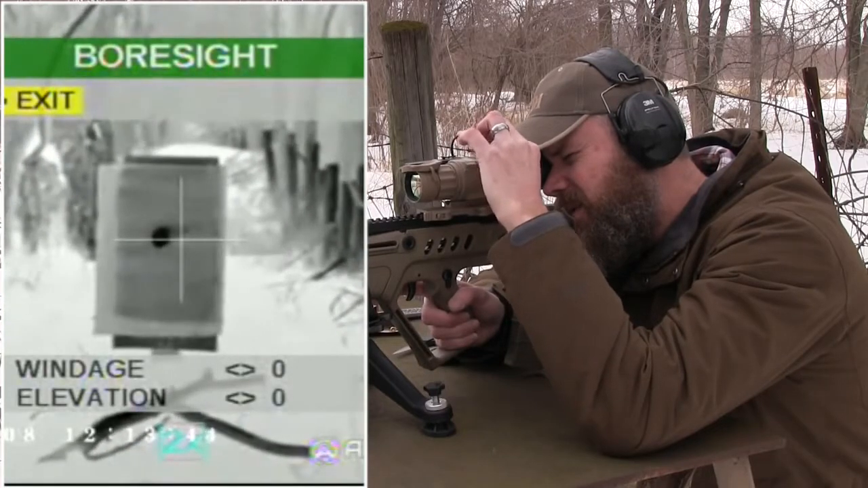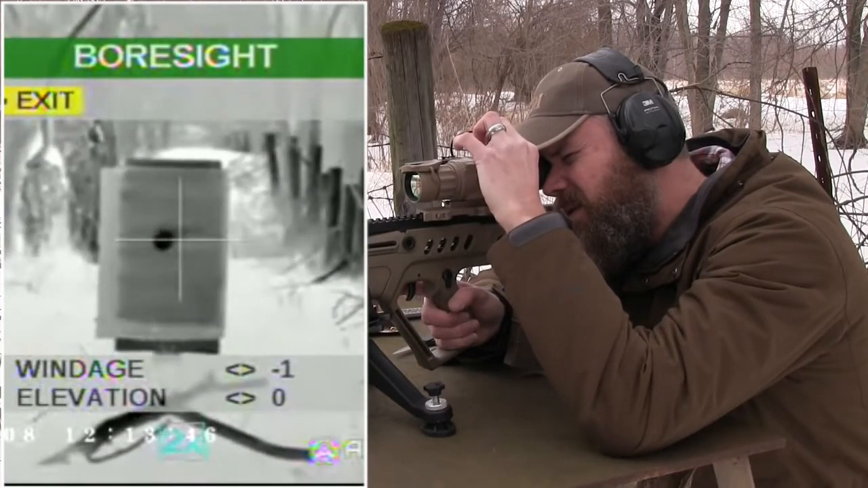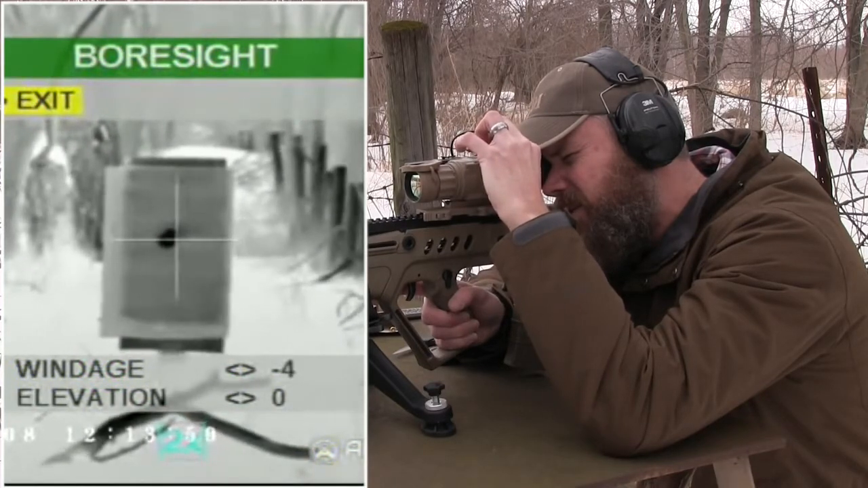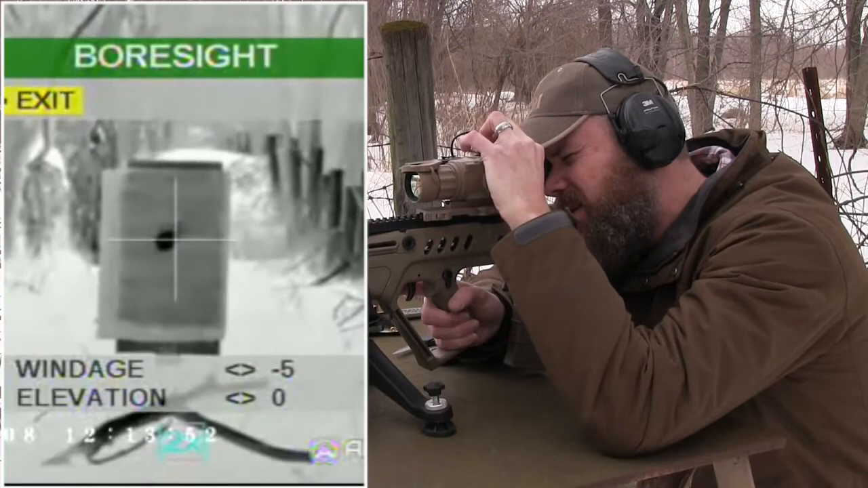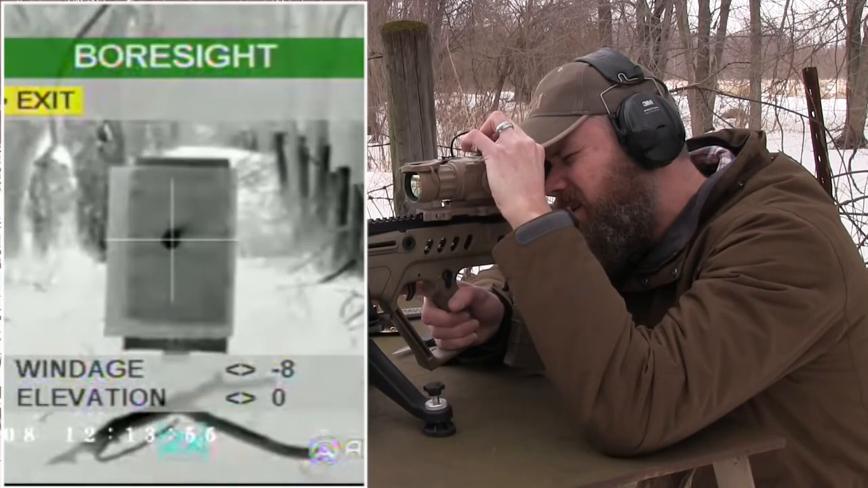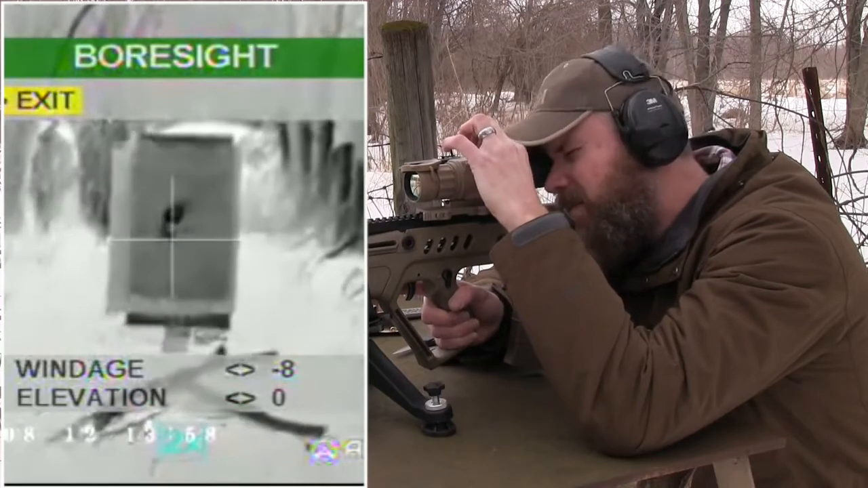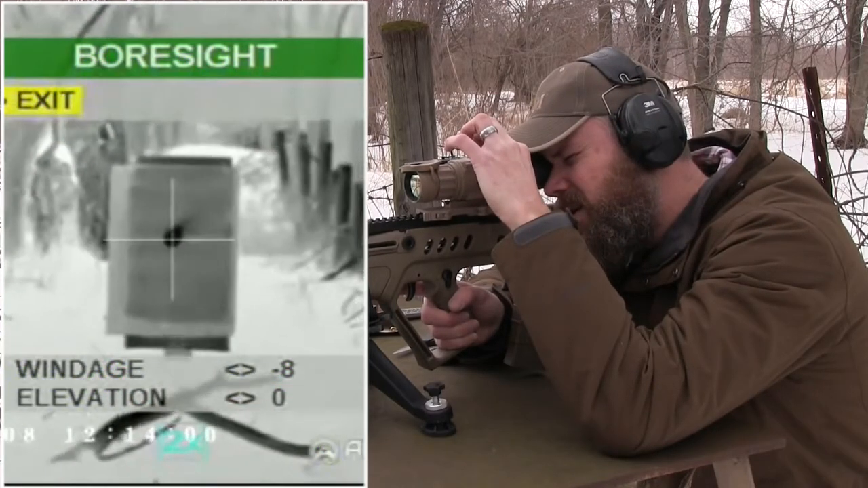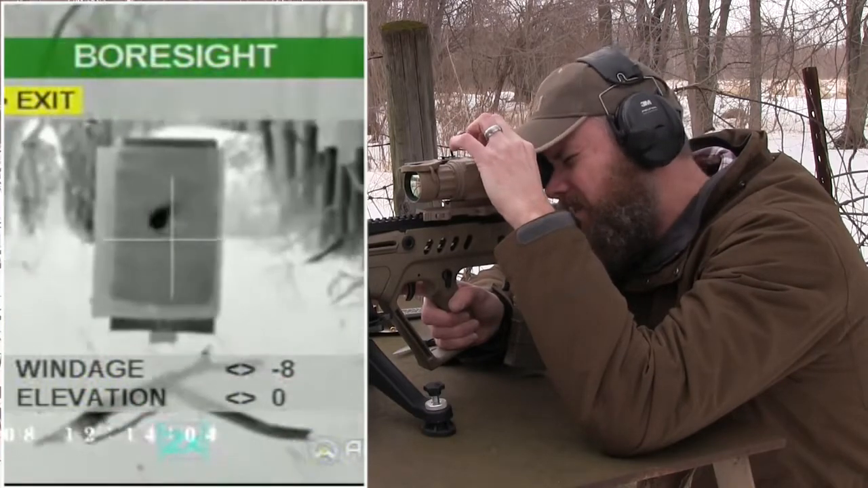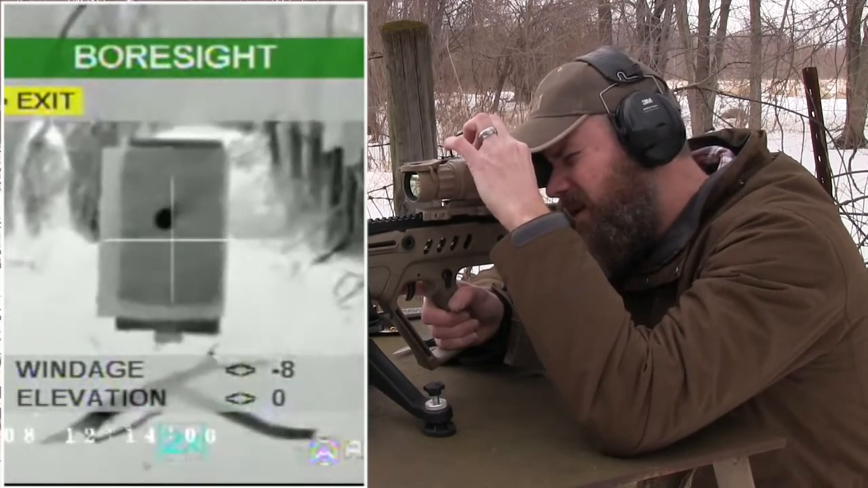Let's see if this works. Pretty fine adjustments. All right, I'm going to come up just a little bit. Actually, maybe that's about right. All right. Let's go ahead and see what that does.